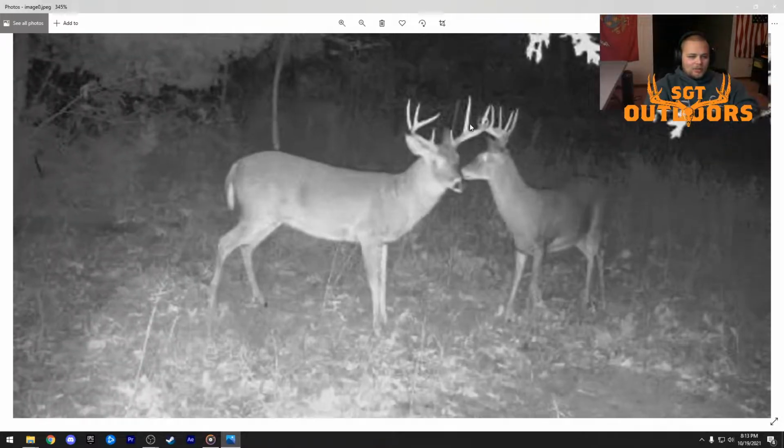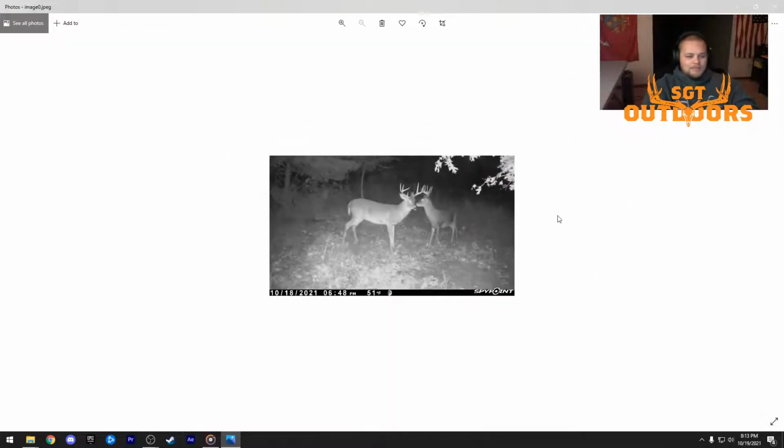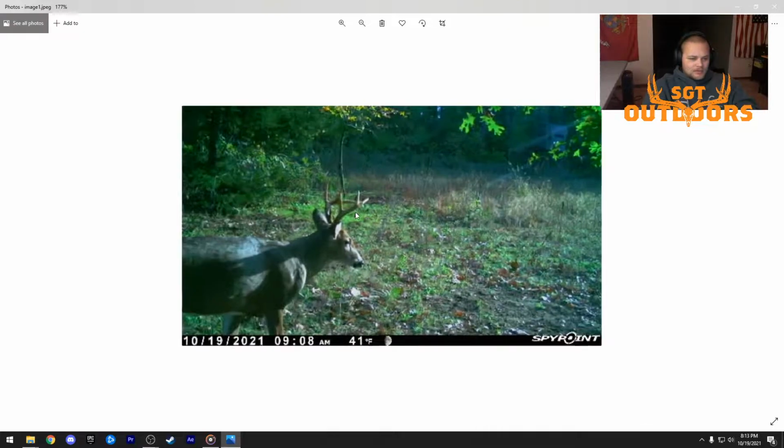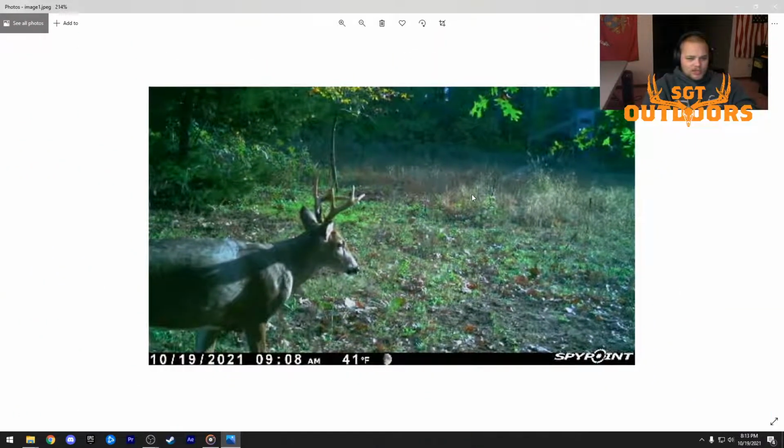Moving on, shall we? Oh man, look at that. That's a good, what, 13, 14 inch G2? I think that's just pixelation or something. But these bucks must have been fighting, it looks like. It would have been awesome to see some video of that. Great looking buck. Buck's got some potential.